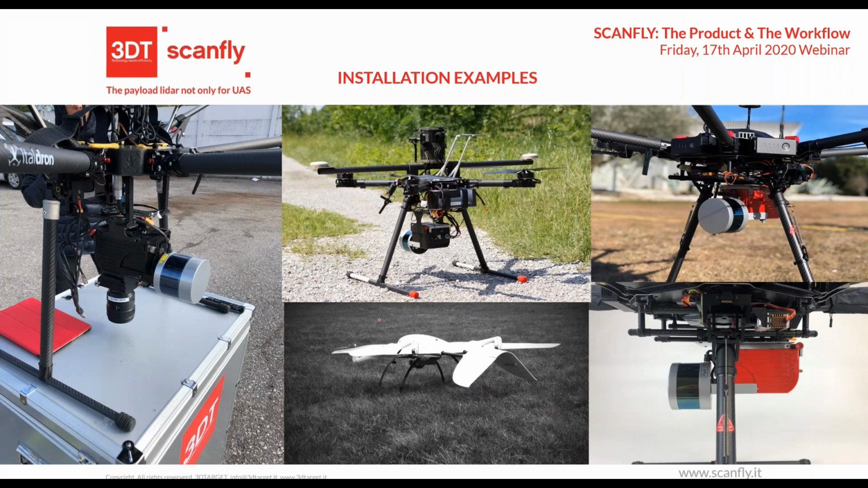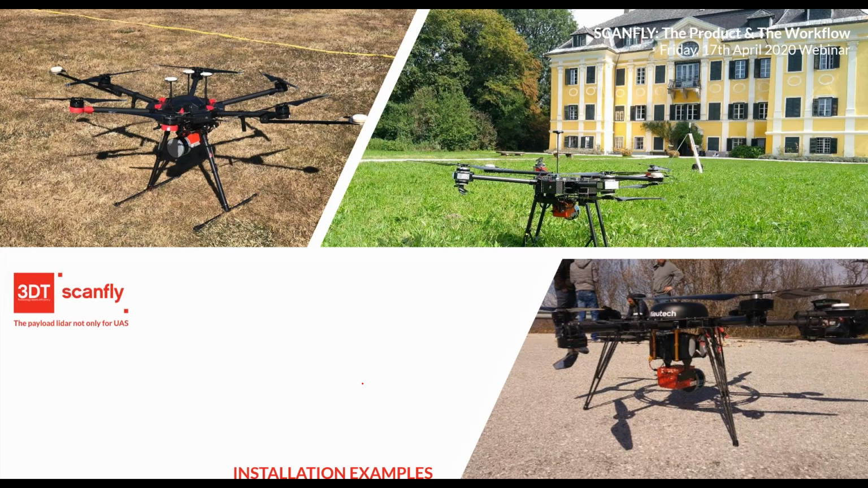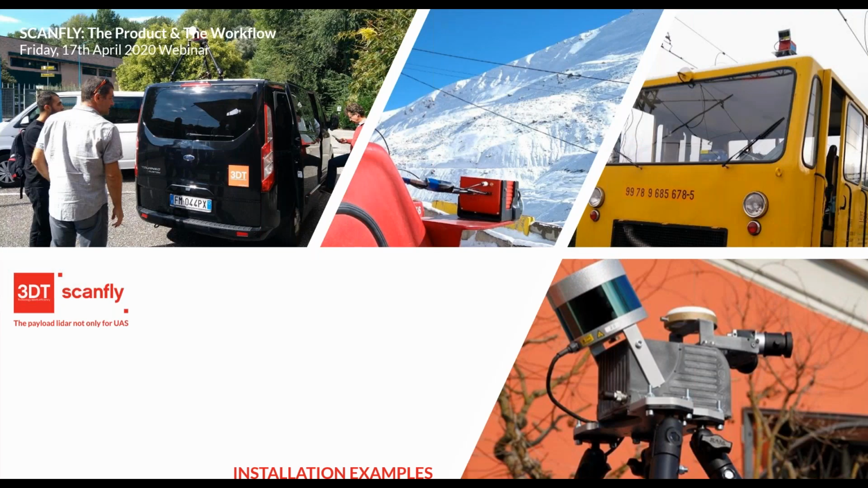After the installation, you can start to make the survey. Here are some other installations to show you, even on a car, on a train, with different angles and orientations. And here you can see even some examples with a camera.